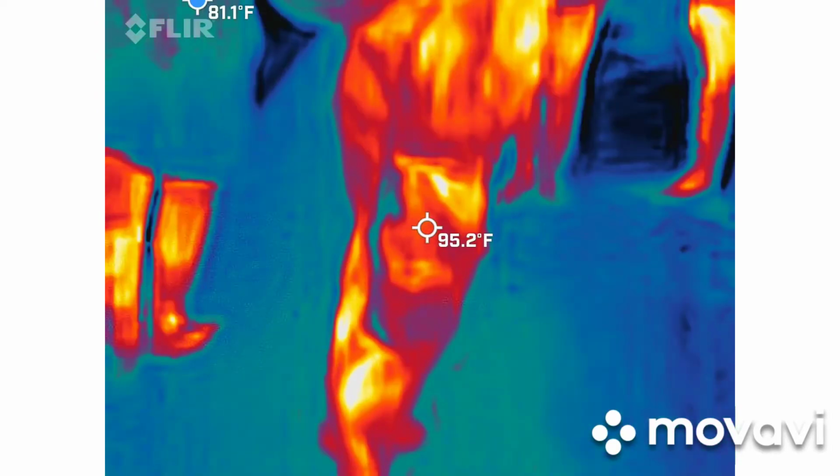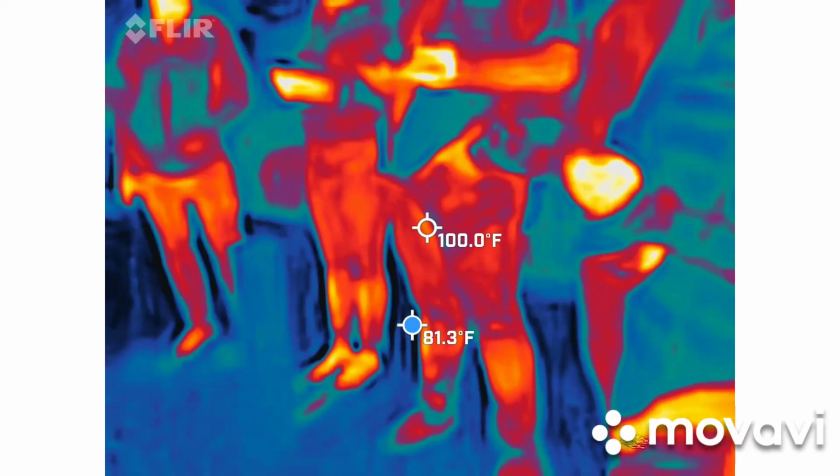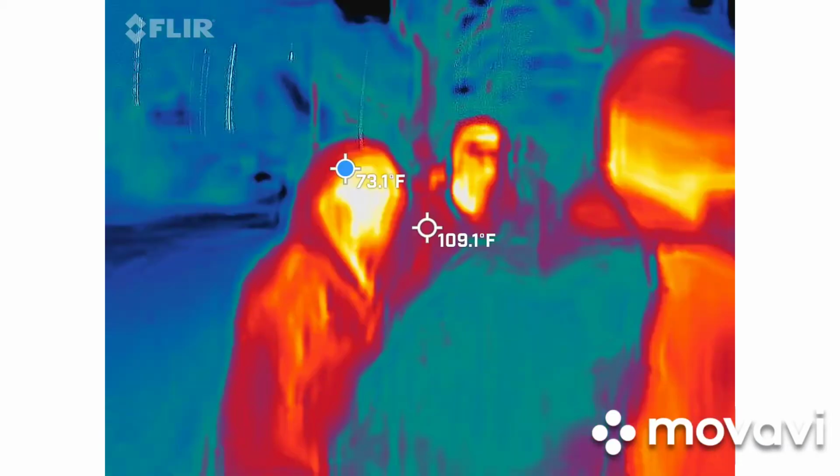We're just going to let these folks pass by and then we're going to move on. They're not ghosts. I see you testing them. Yeah, I should have tested those people. They could have been ghosts. You gotta check them all, right? Alright, we are actually going to go up that way and cross the street.